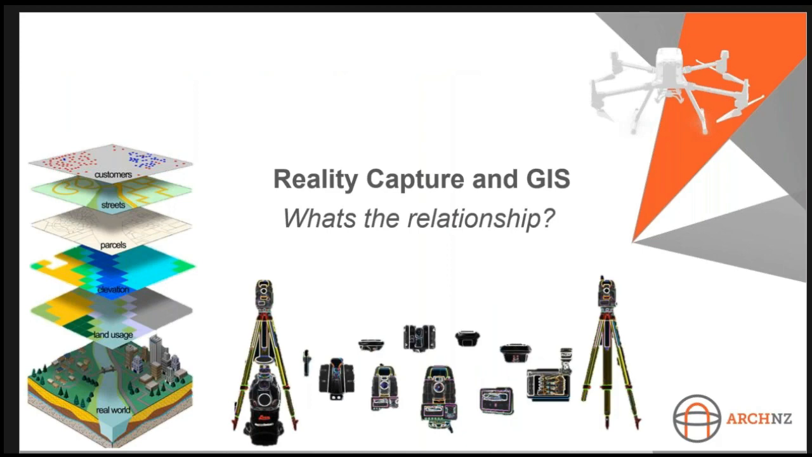So reality capture and GIS, what's the relationship? This question comes up a lot because of similarities in the way that you use a lot of GIS servers to present the reality capture data. And in many ways, GIS has been evolving to do more of the capture as well. So there's been confusions occurring between reality capture and primarily remote sensing.